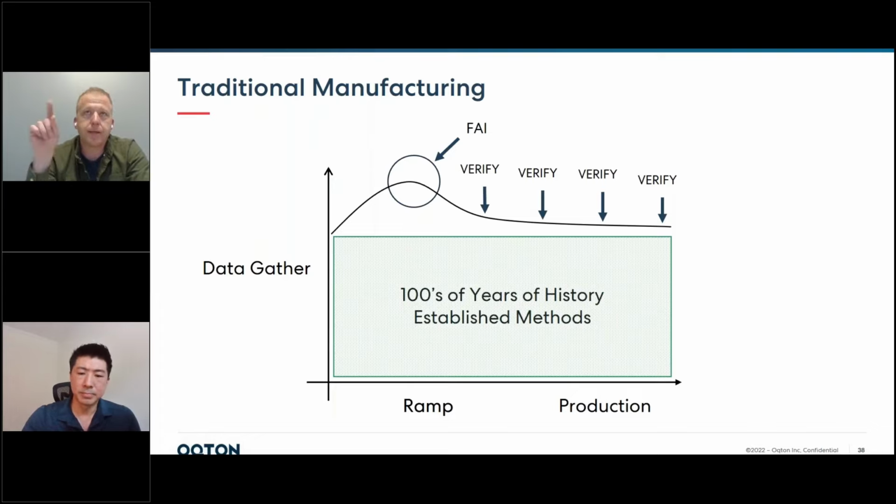And I like to use this graph because it shows the amount of data you need from a manufacturing process versus the time that you're making that thing. So in the early stage, kind of NPI, new product introduction process, you're gathering as much data as possible. Like, why is that failing? Why is that not working? Before you even ship to the customer.